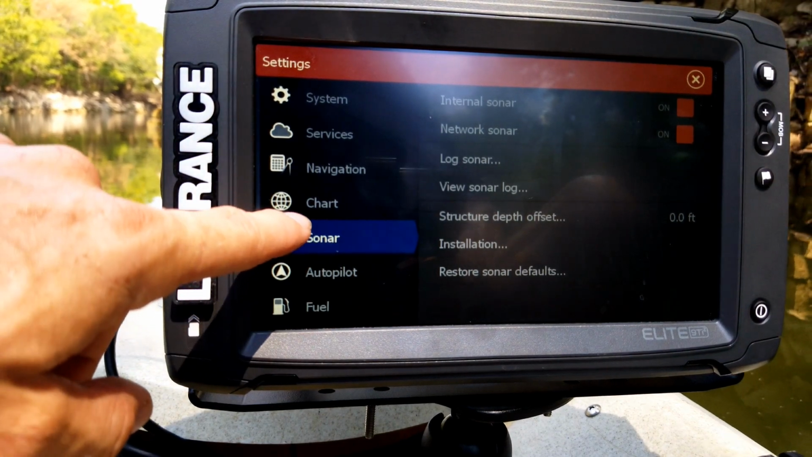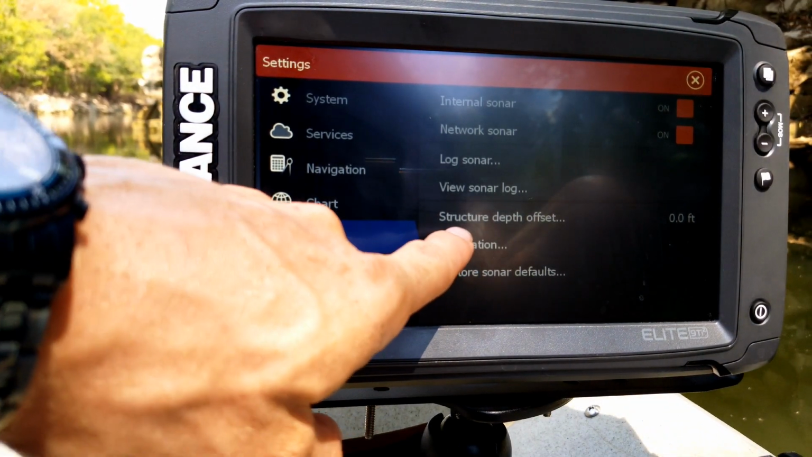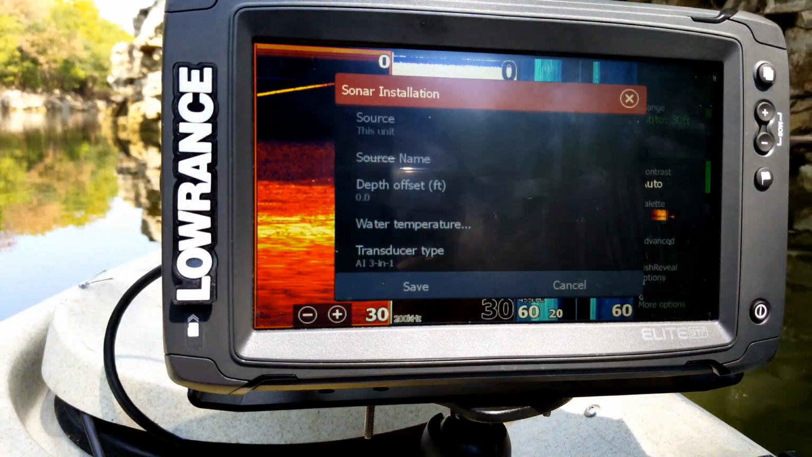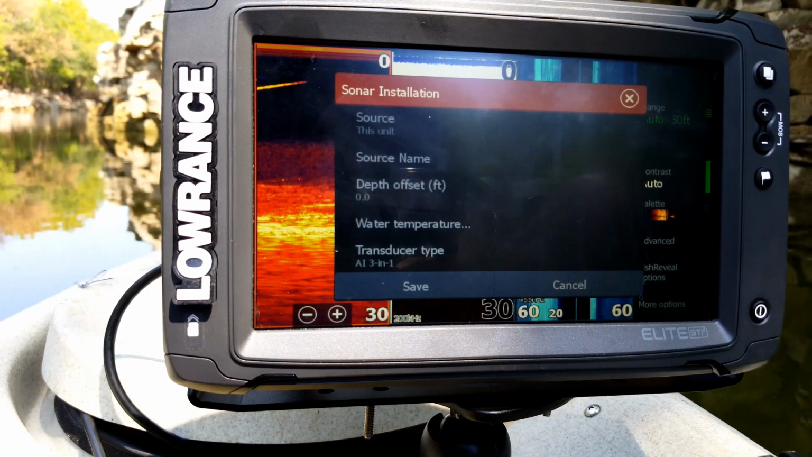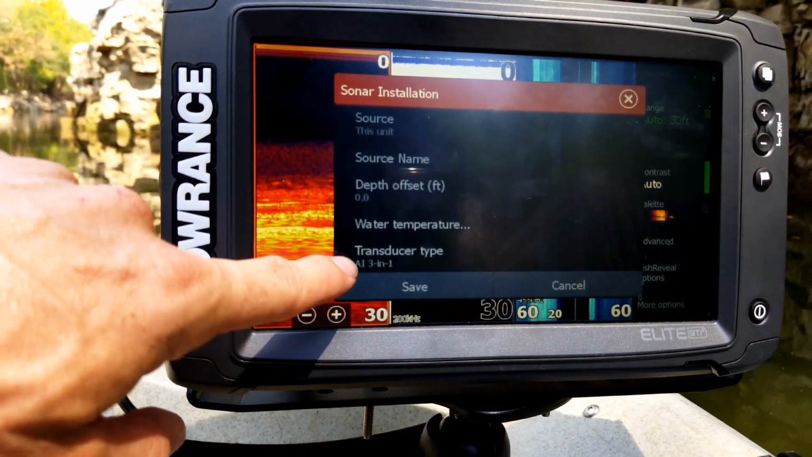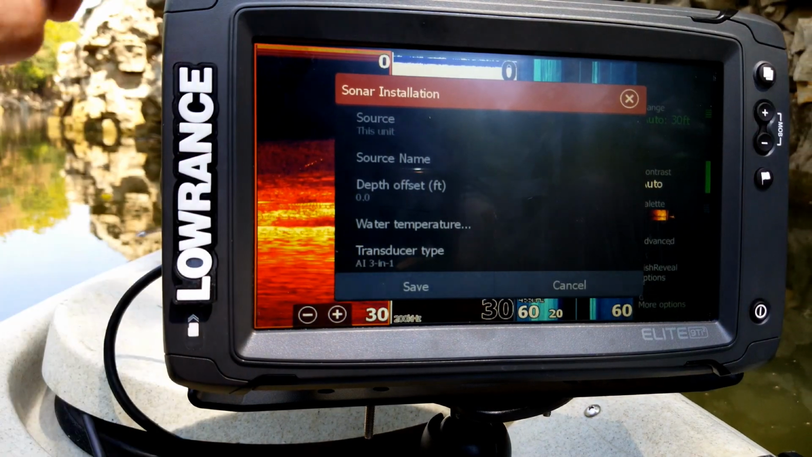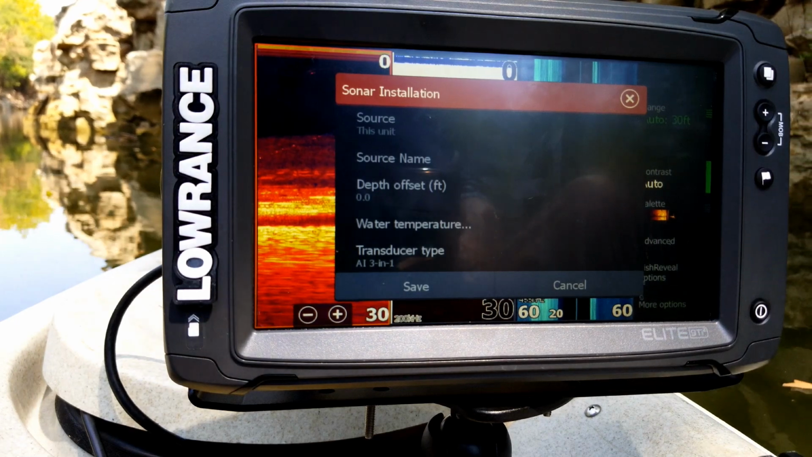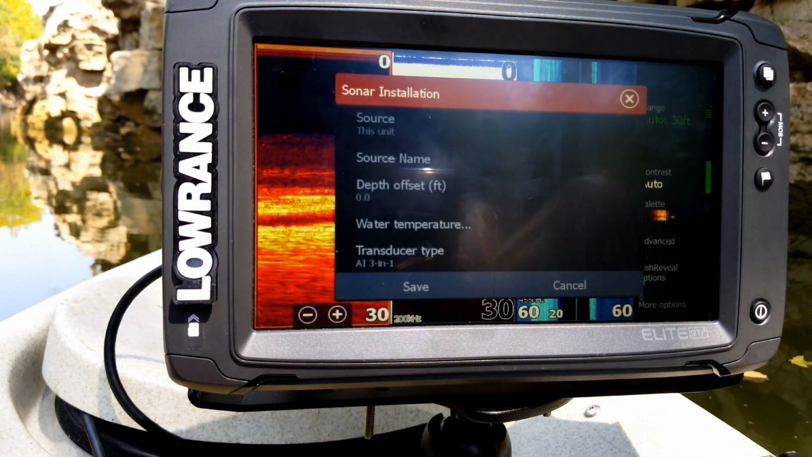When you go into your sonar, it's important to go into your installation right here and make sure you have the correct transducer type selected. Say you go out on the water and you're not picking up any sonar or structure, definitely come in here and make sure it is set to the transducer that came with your unit, or whichever transducer you decided to use with the unit you're using currently.